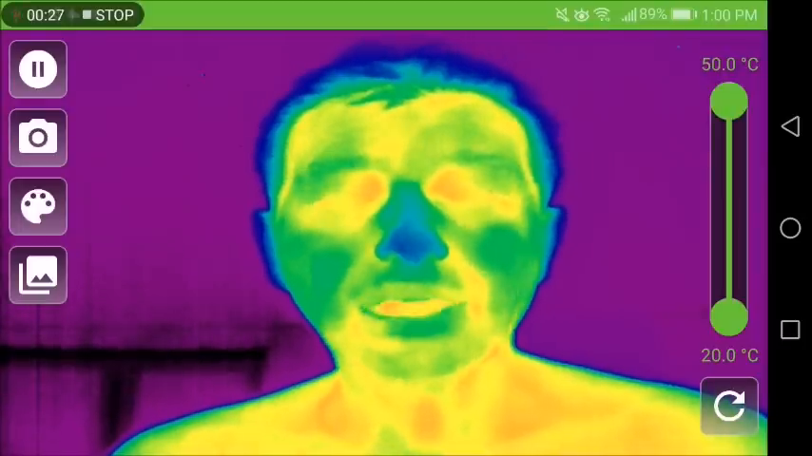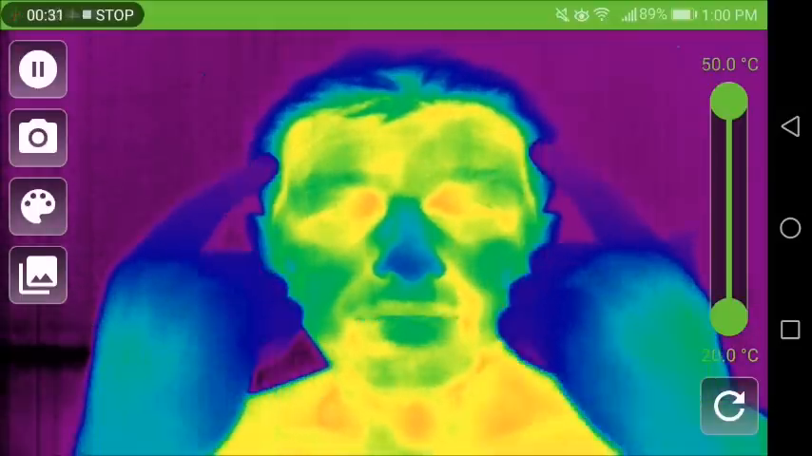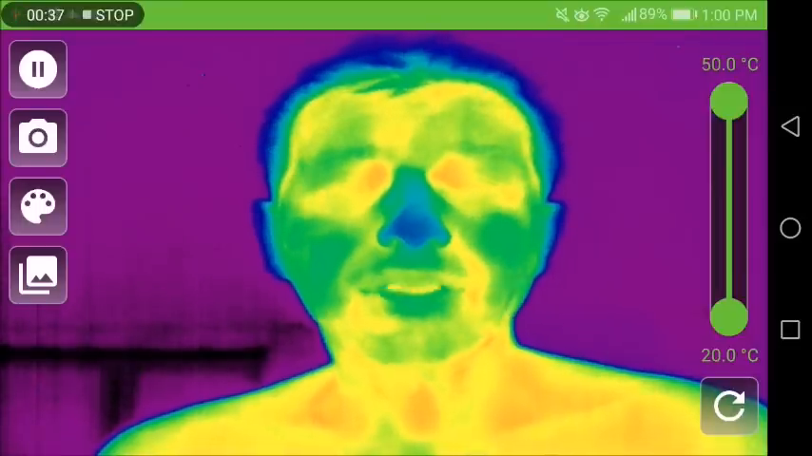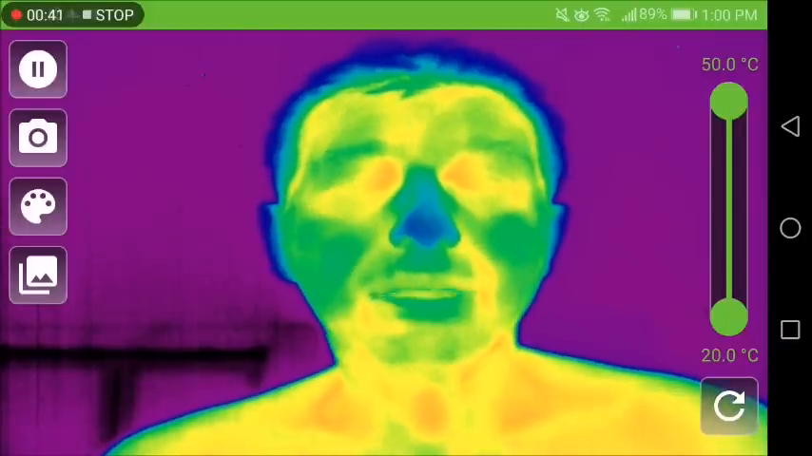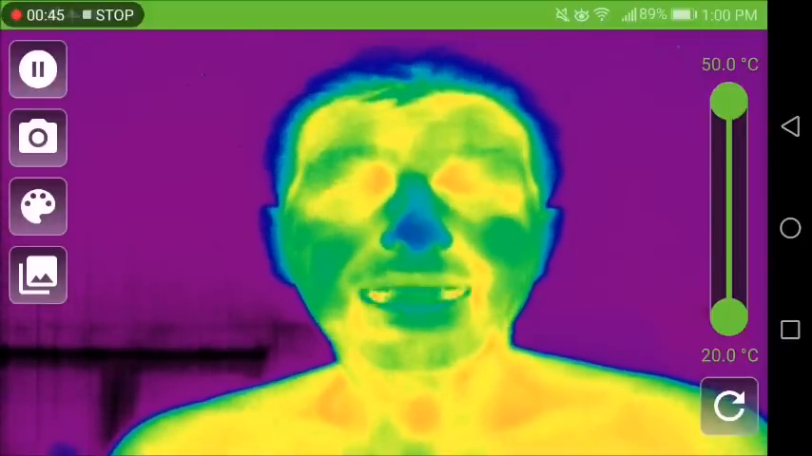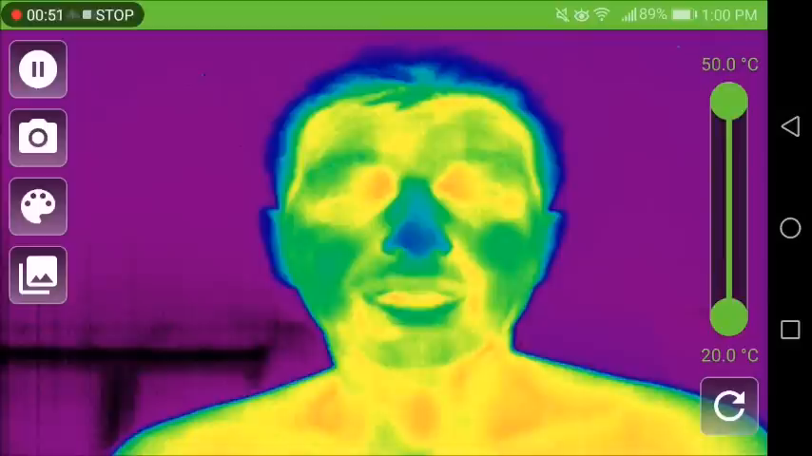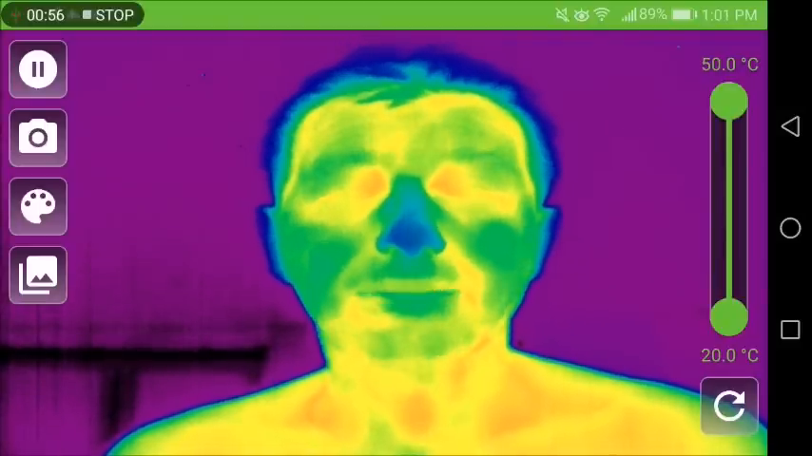Very easy to operate and use, and it shows live my temperature of the different parts of my body, the upper part of the body. And as we know, this is very deeply connected with our autonomic nervous system, with the sympathetic and parasympathetic activity in our body, and it reflects our health in a way, but also the imbalances of different parts of our body, which we know is very much connected to the organ, mind, brain connection.